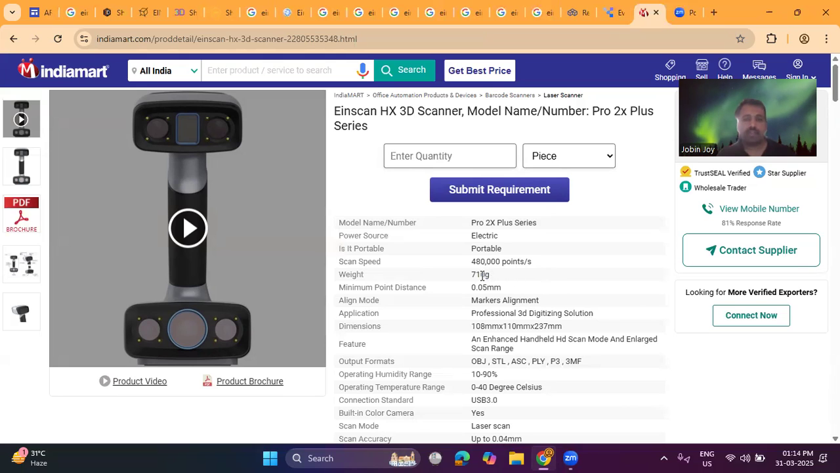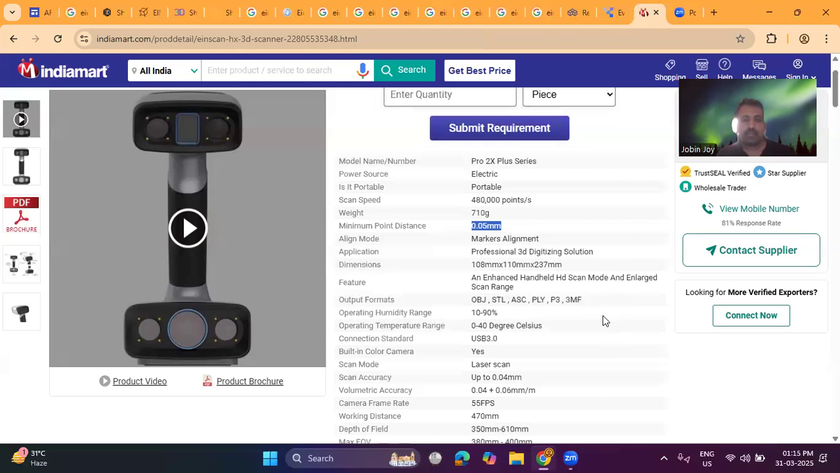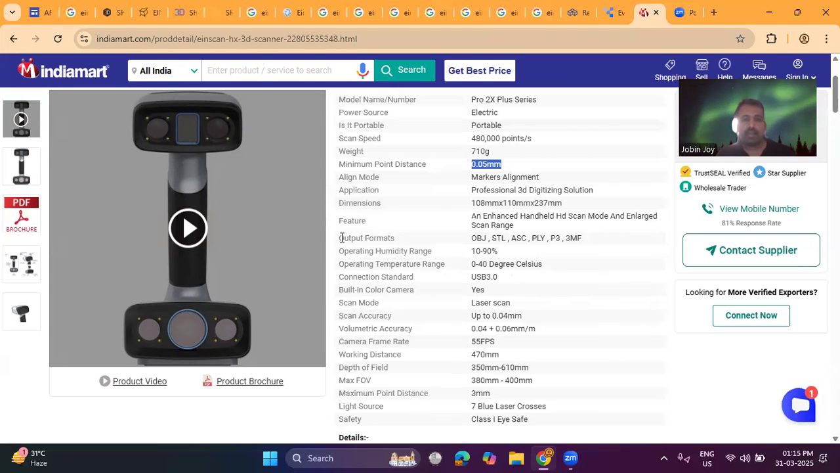The weight of this scanner is 710 grams, and the minimum point distance is 0.05 millimeter. We will get different types of outputs such as OBJ, STL, ASC, PLY, 3MF. So these are the output formats we will get from the scanner.